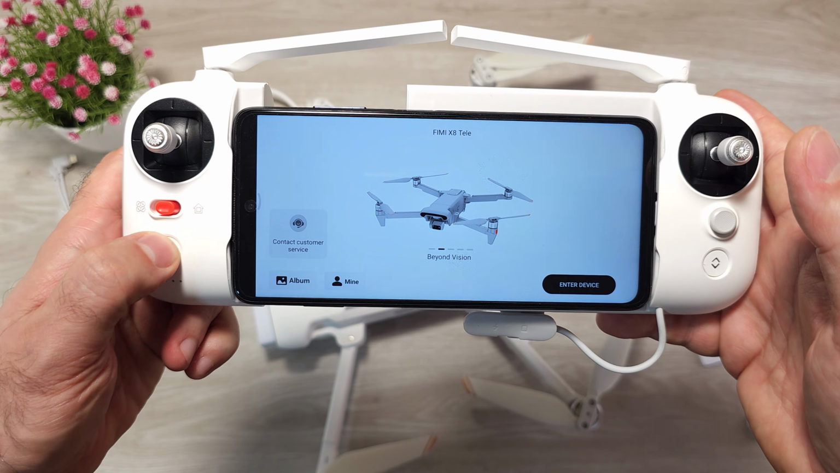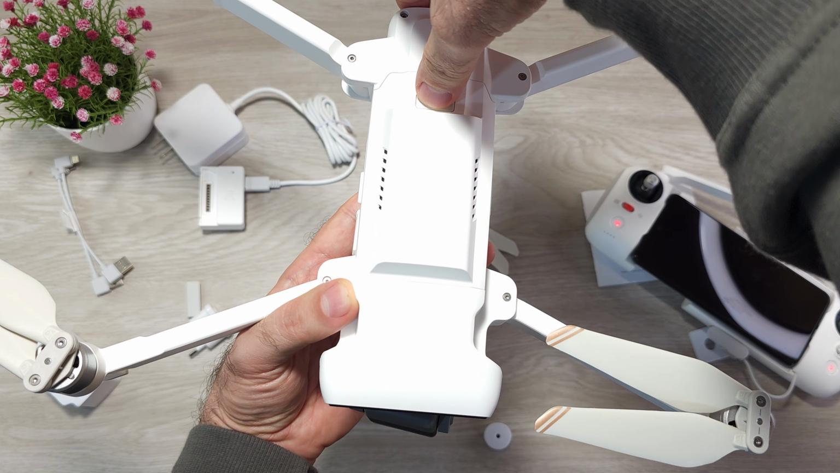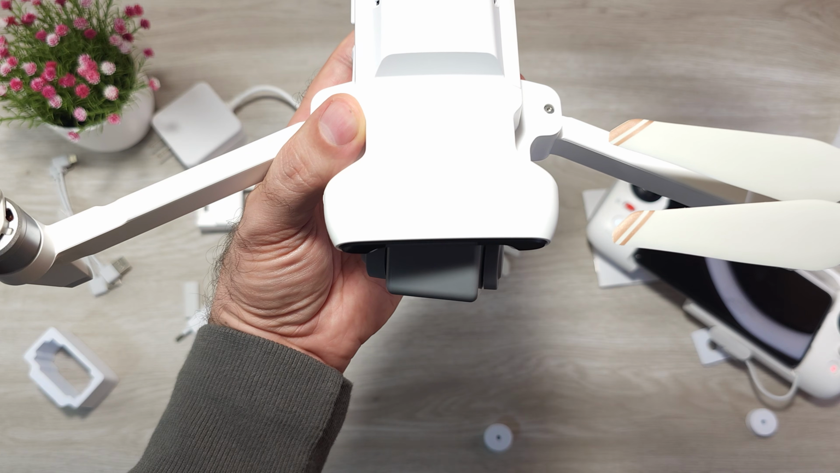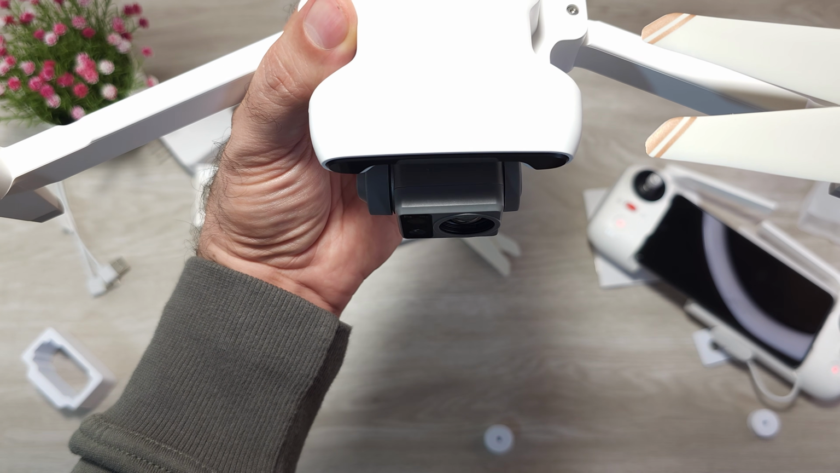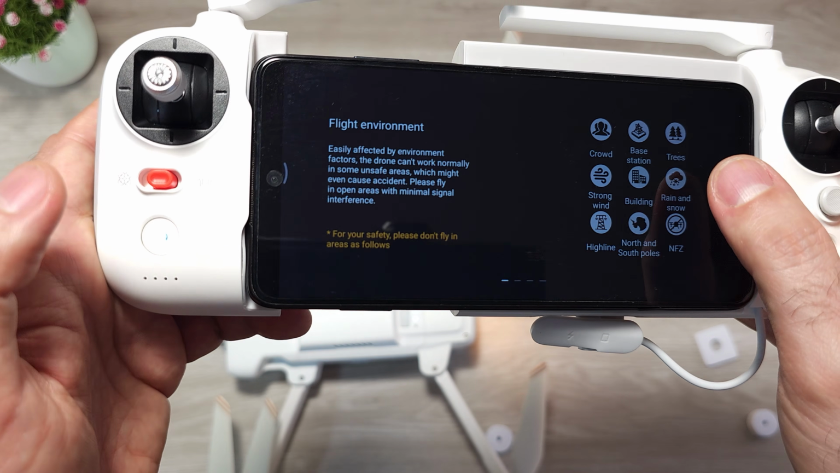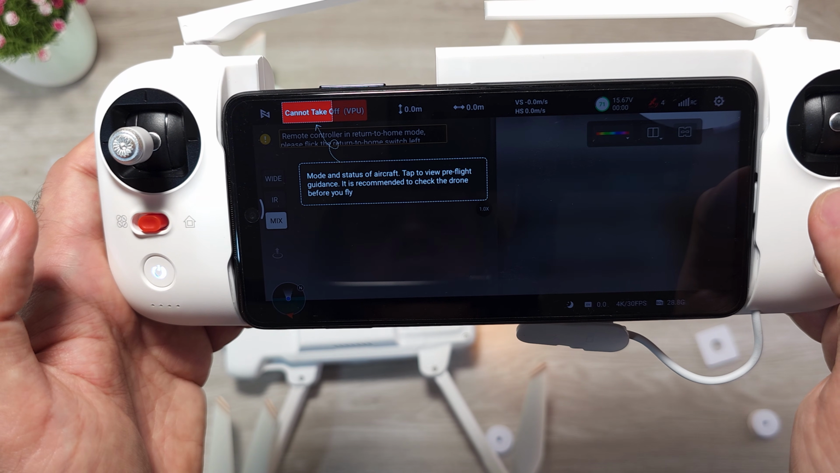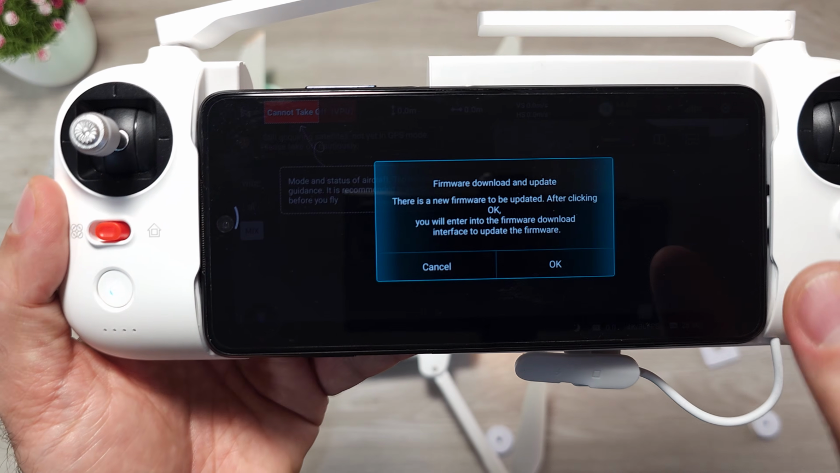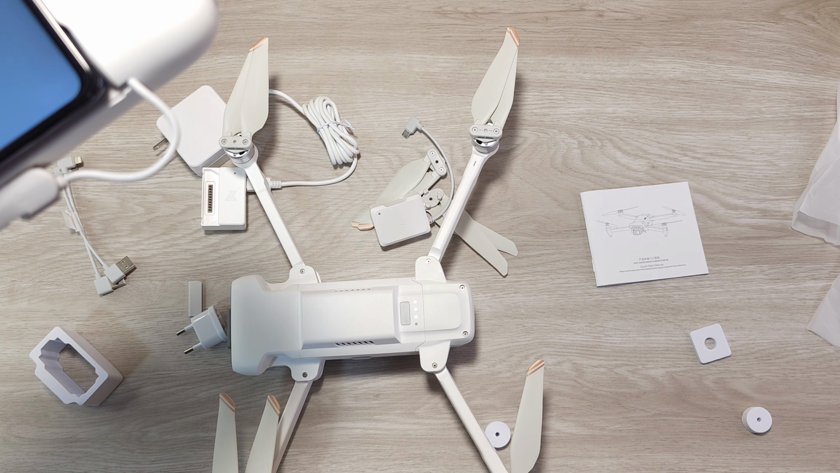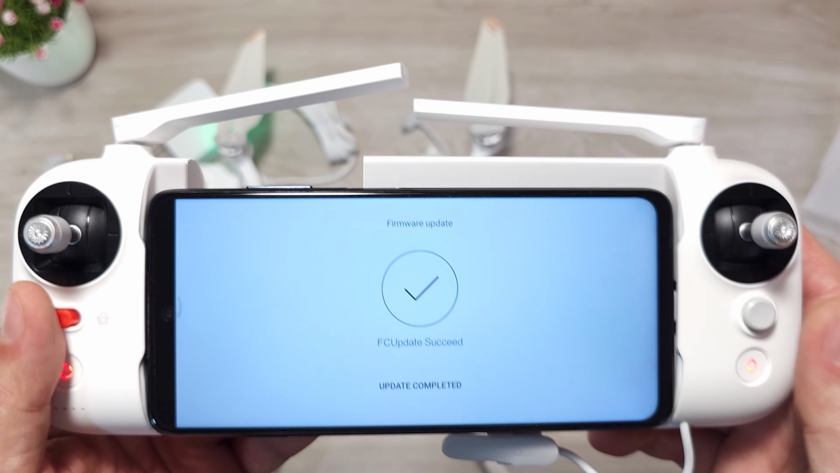Turn on the remote controller. Let's turn this on. It made its own calibration. When you first enter, it's trying to teach you about all the usage and safety and everything. Then we can finally enter the interface. Firmware update as always. Update is in process. Looks like the update process was done and it's successful.